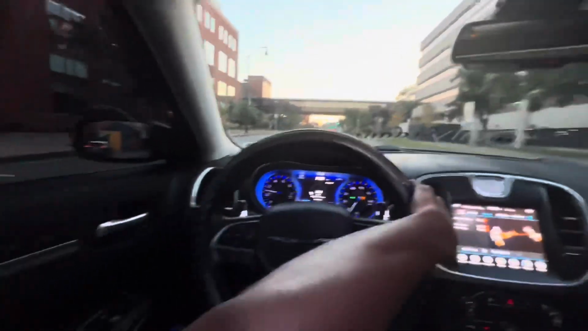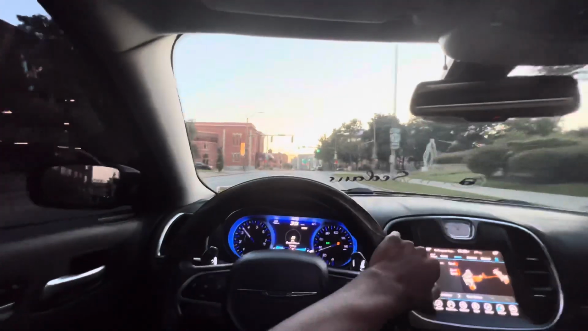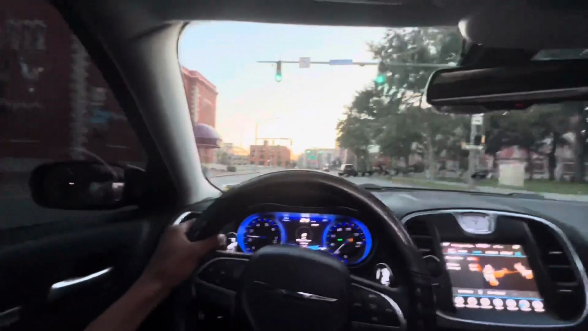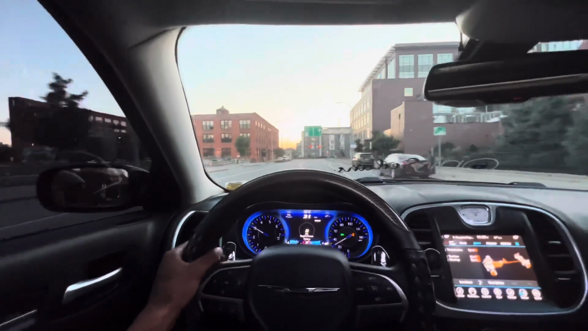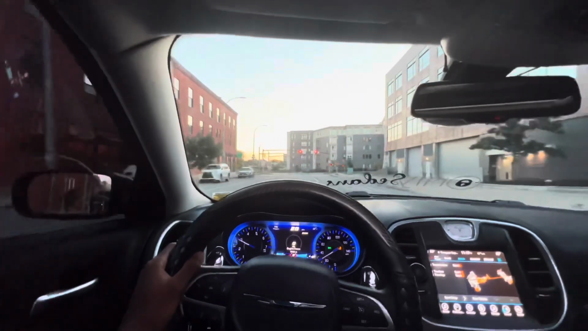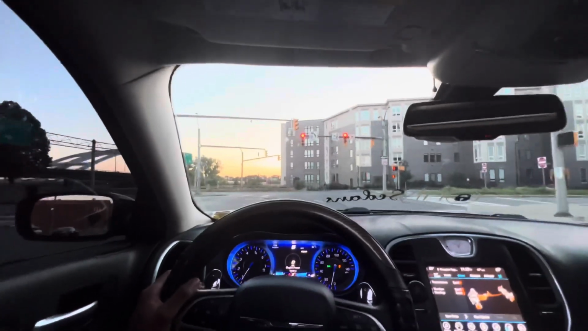Man, whatever cars y'all buy, enjoy them. No cap. No matter what motor you got in it, enjoy that. I don't care. You got the 2.5 in your car, enjoy it. Every car I've had, I had fun in.